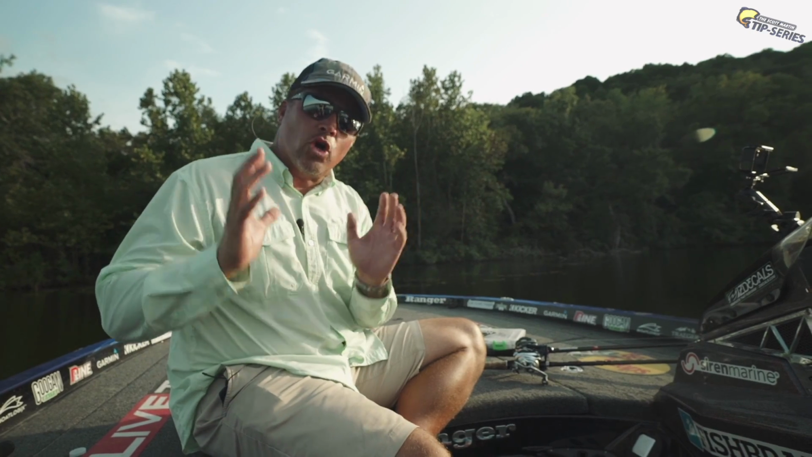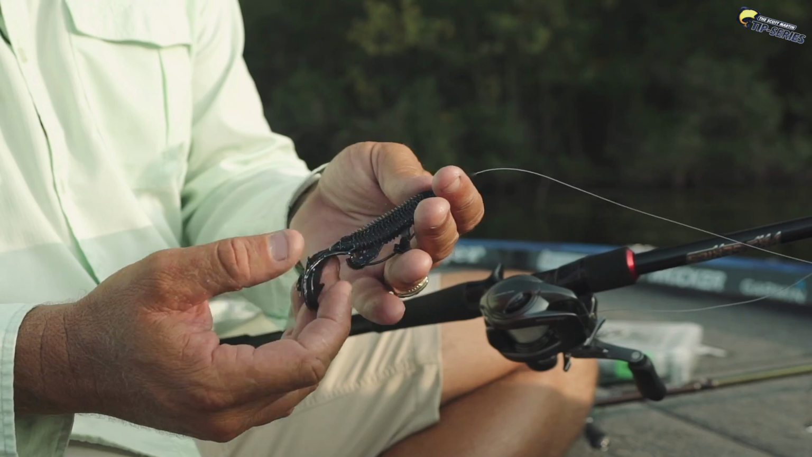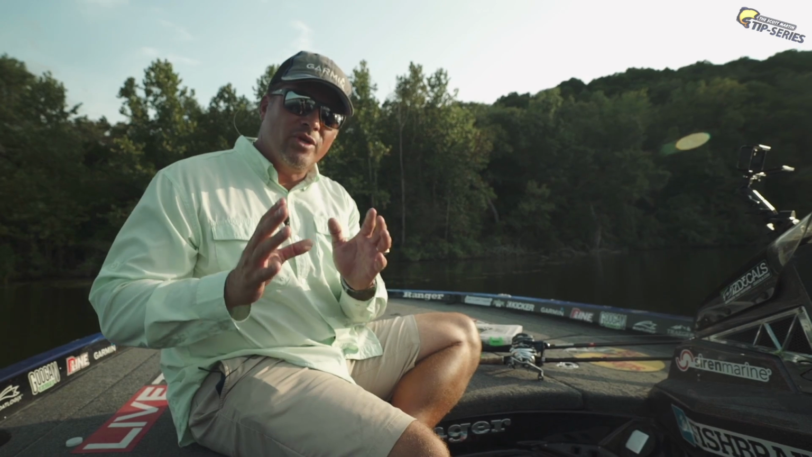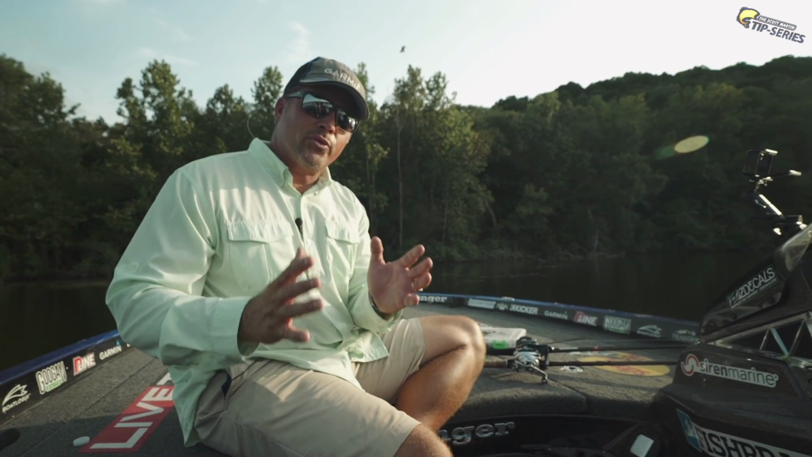And I'm gonna use my Garmin Panoptix to locate them, and I'm gonna take creature baits and jigs to catch them. I'm gonna show you how that works. It's a really, really cool technique. It's a specialized technique, but once you get good at it, you can really catch some nice fish. So first, let me run through my setup.